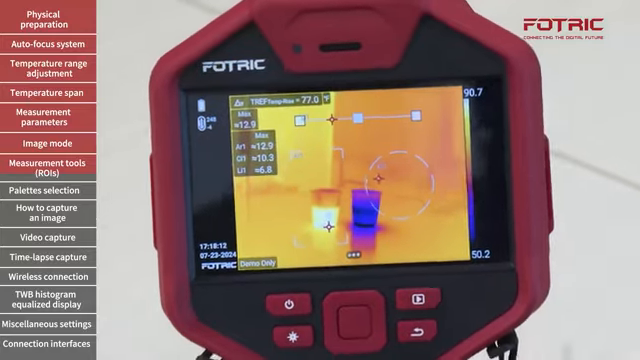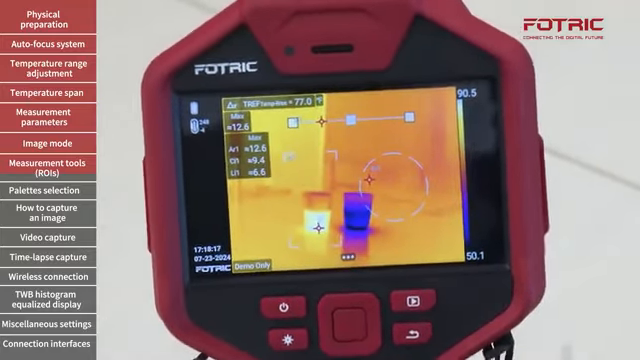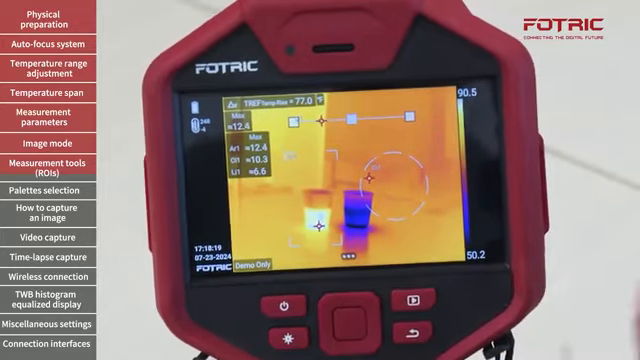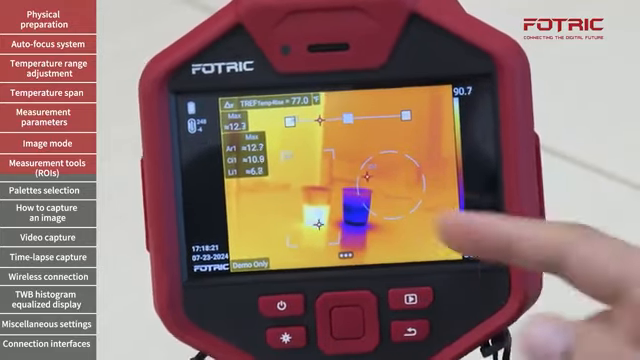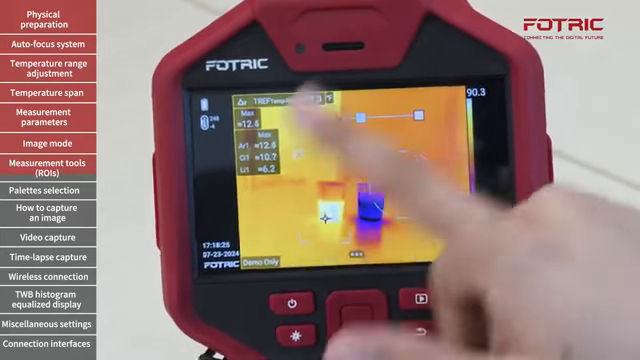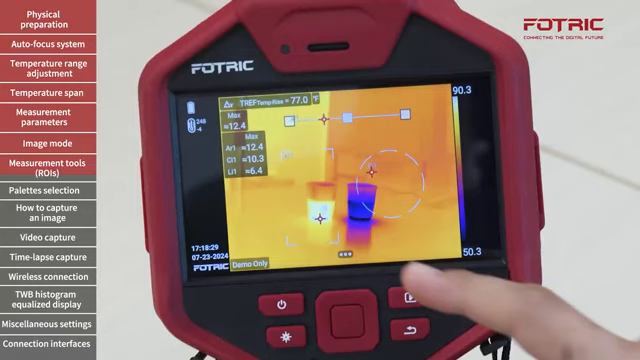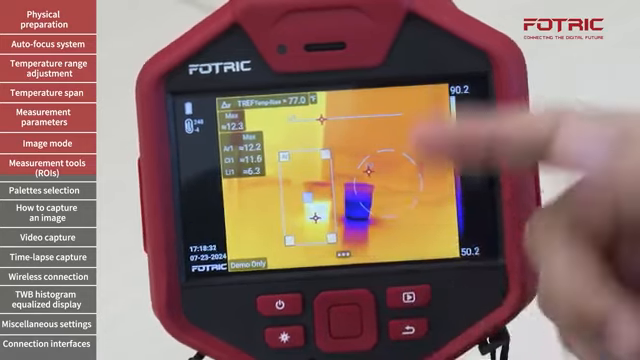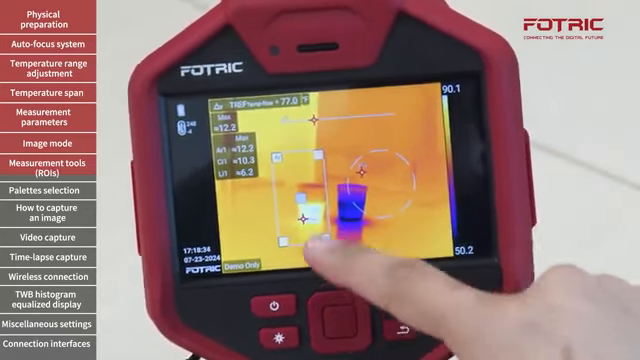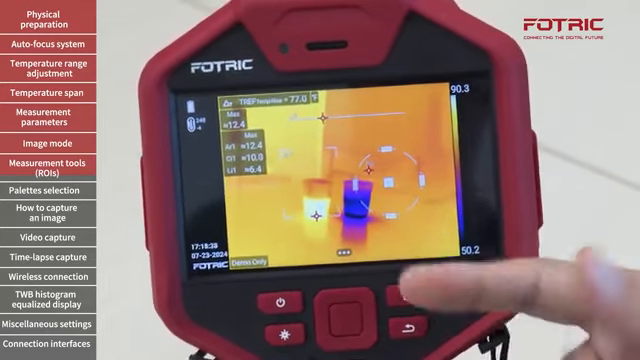And I can also add straight lines to measure specific components. Okay? Some users, for instance, like to place those on electrical components for the three phases and measure right away which is the highest temperature on those three instead of having multiple boxes. Every person has different ways of working. Once again, all of them work as measurement tools, so all of them can be adjusted with specific emissivities. And I can set up temperature alarms for any of them.